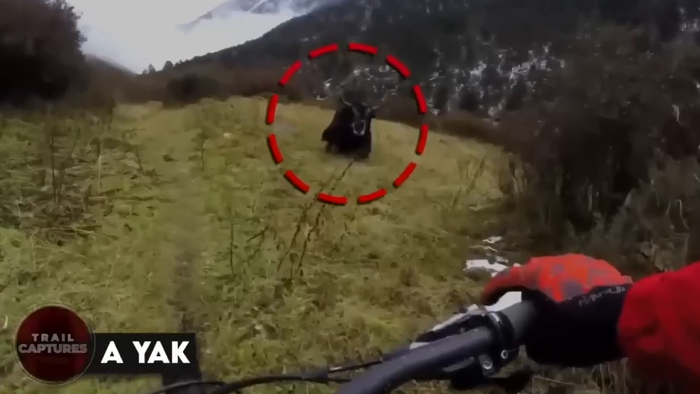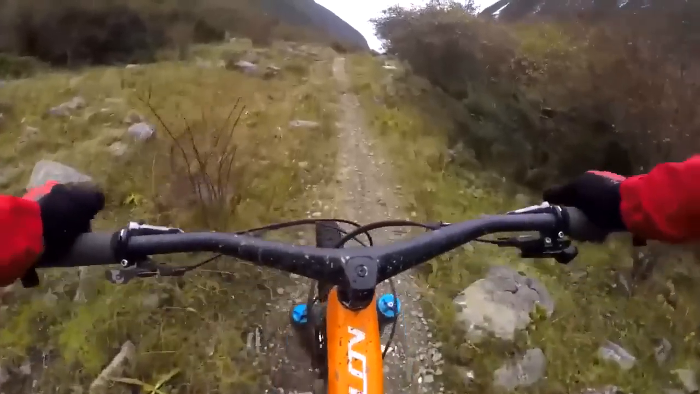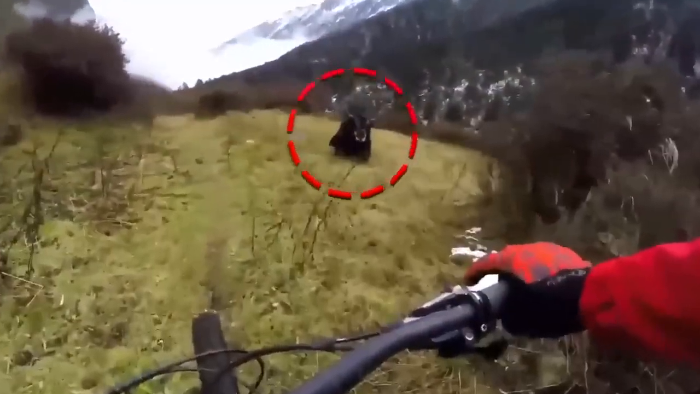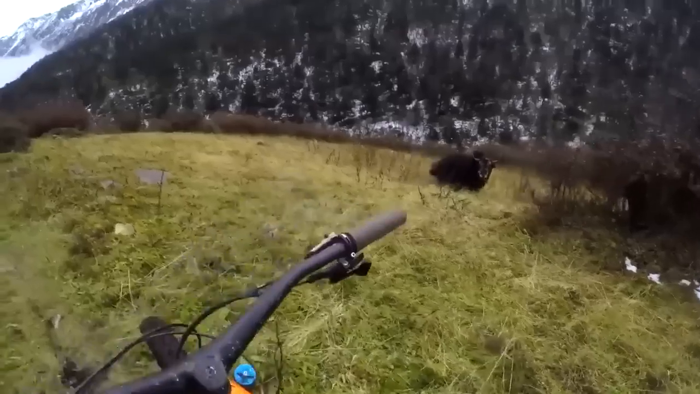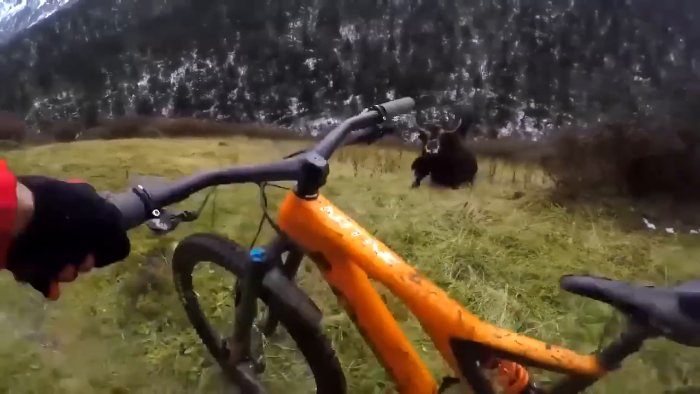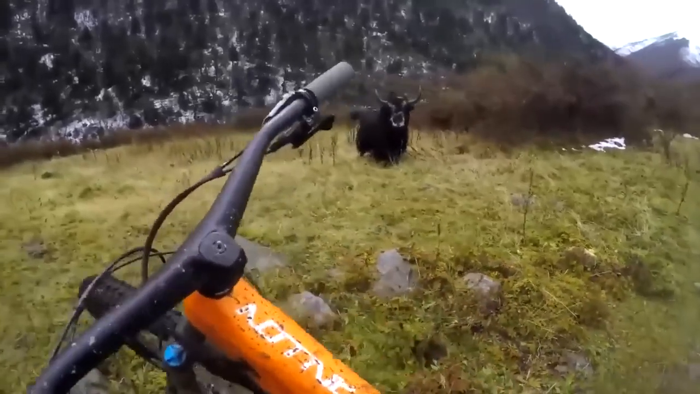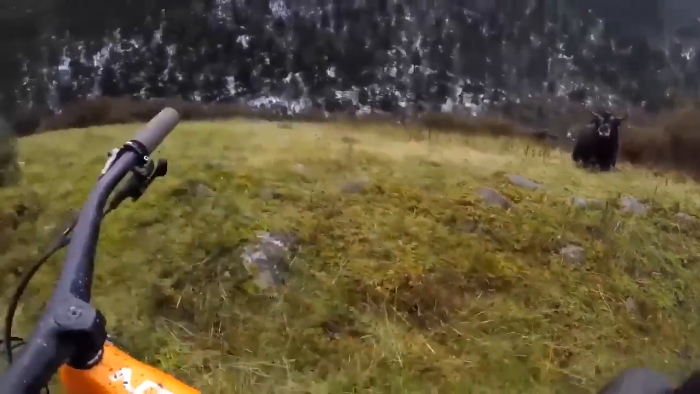A yak. This man was out mountain biking when this happened. He came across a very, very angry yak. Even though the yak couldn't do much harm, he did try charging at them. Dangerous here. Oh, you. Get back. And ask me, and I would say that was one terrifying yak, don't you agree?